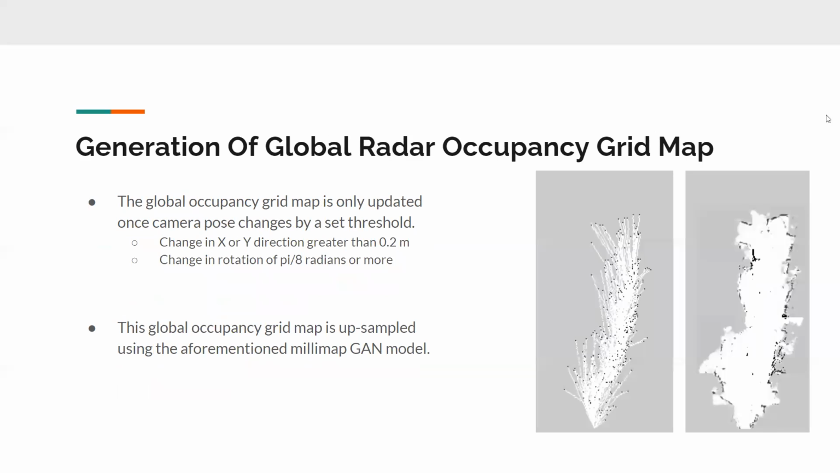As I mentioned before, the goal is to build up a representation of the space you're operating in using the radar. To prevent overcrowding and over-densification of the map, the global occupancy grid map is only updated at certain intervals, once the camera pose and rotation of the camera changes by a given threshold.